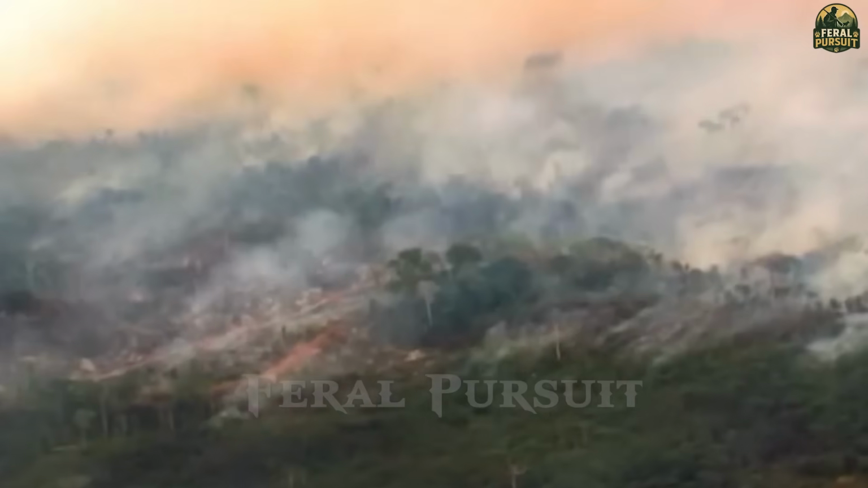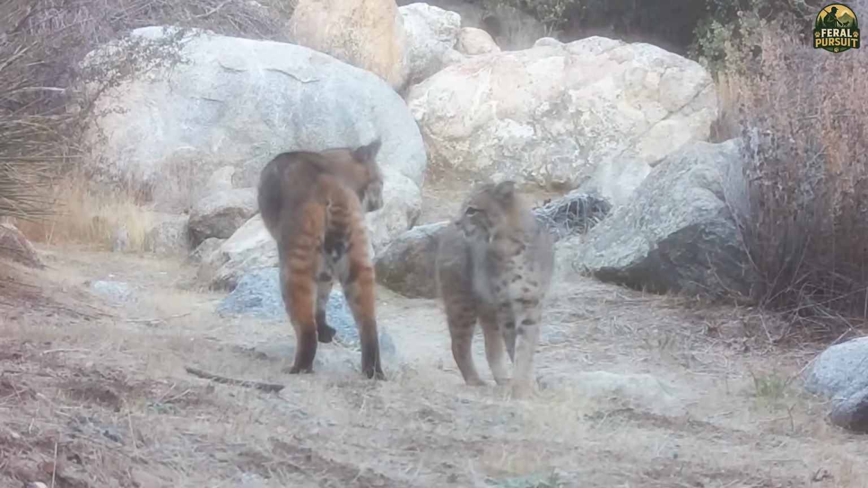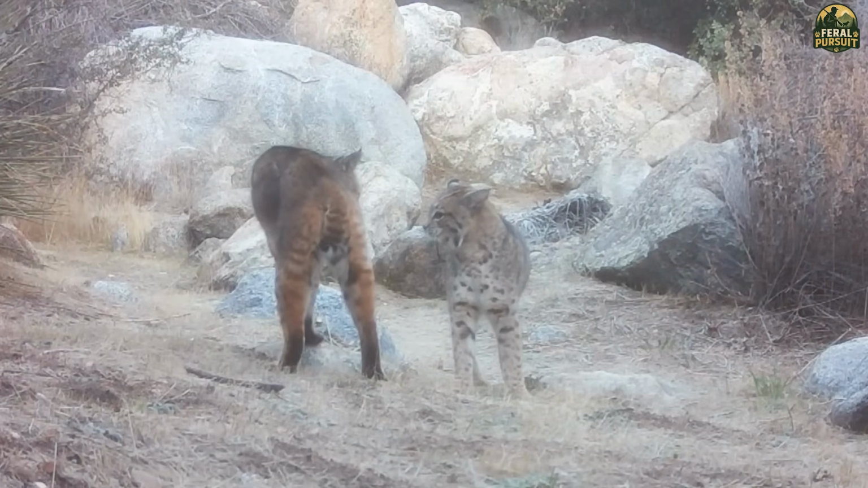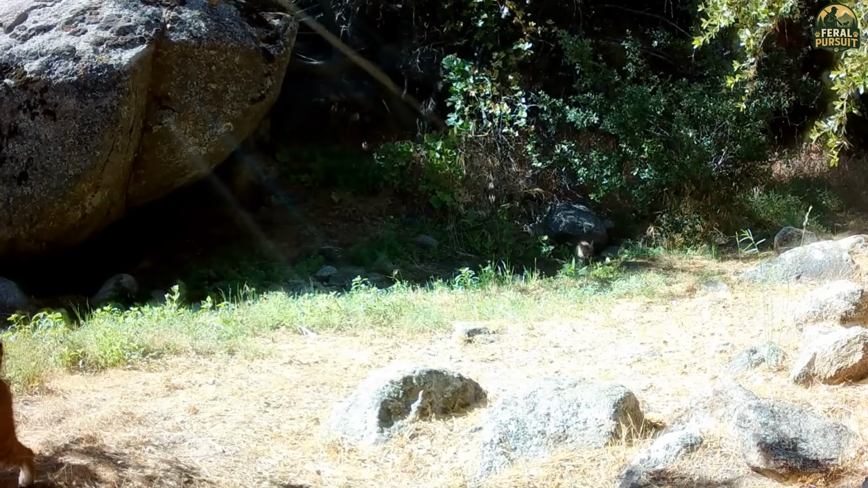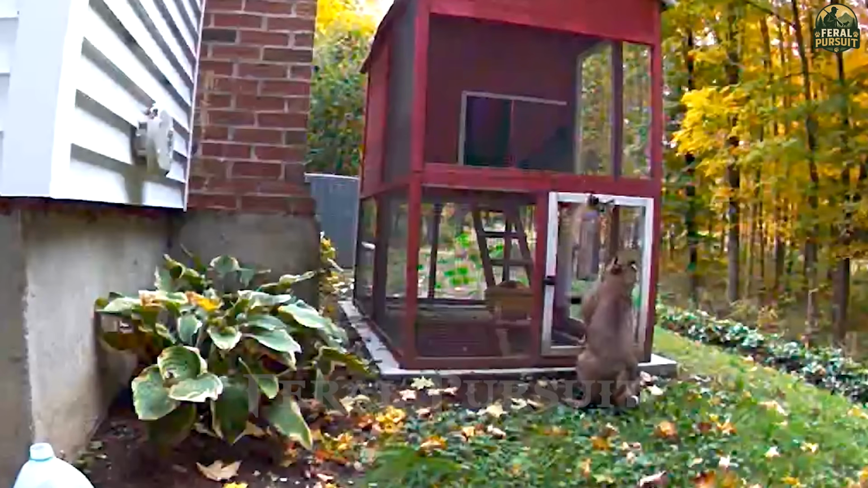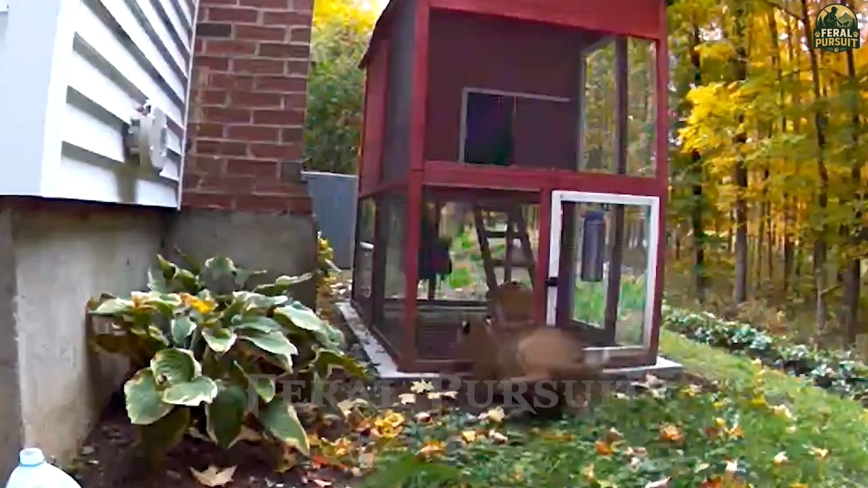Climate change, wildfires, and the destruction of their natural habitat are to blame. Deprived of food and water, bobcats now lurk dangerously close to farms and residential areas, leaving behind damage and financial losses of up to $50 million annually. Local authorities have come up with an interesting solution, so follow along to find out what it is.